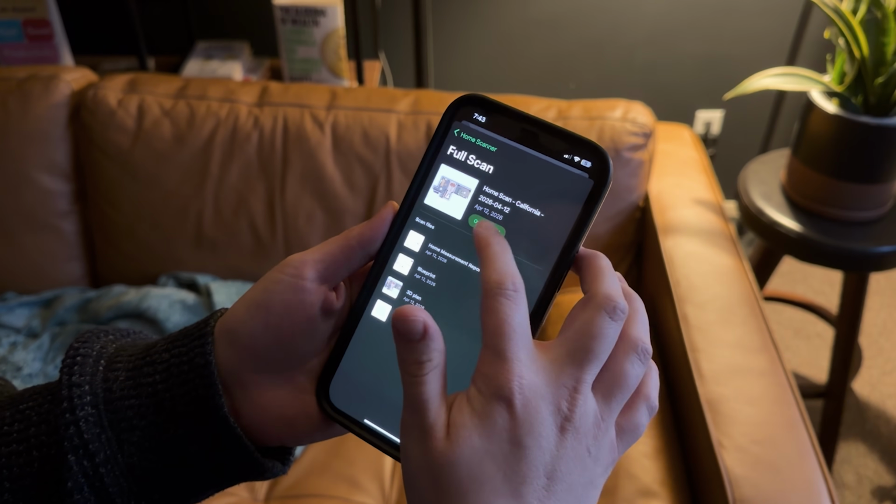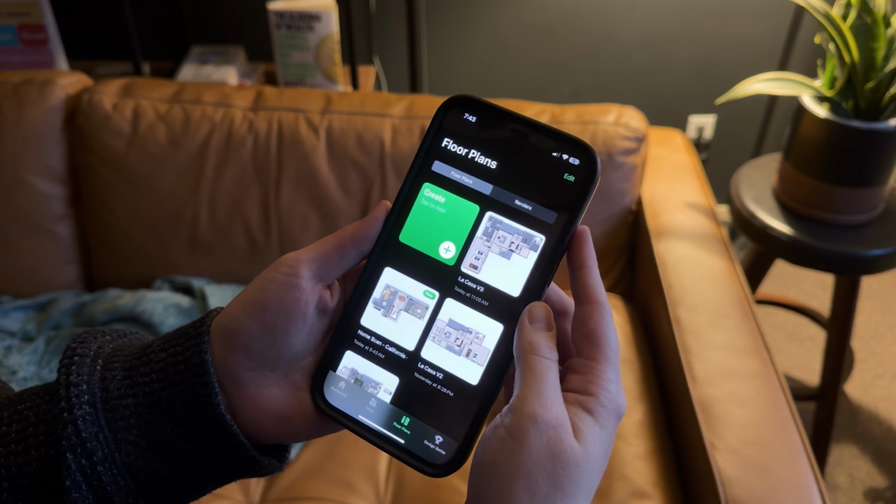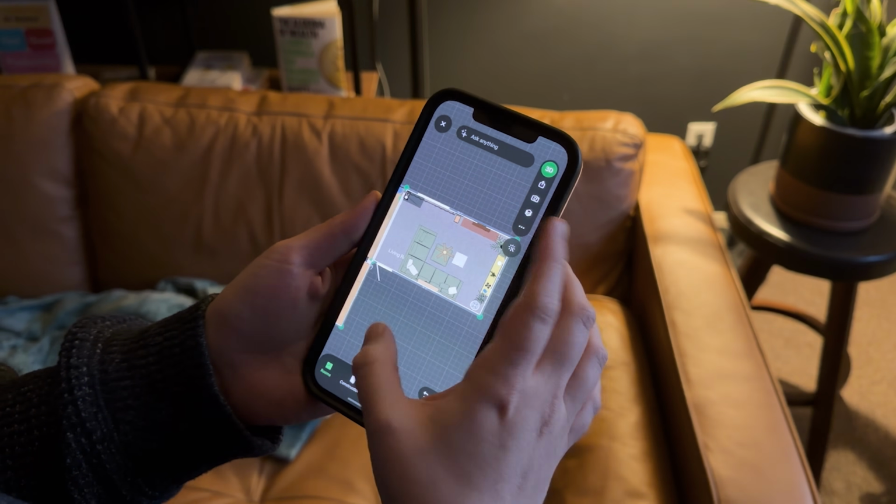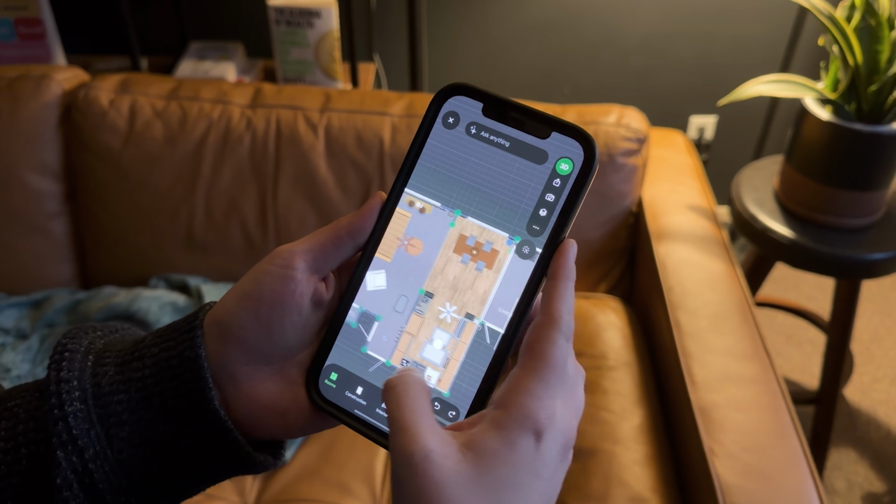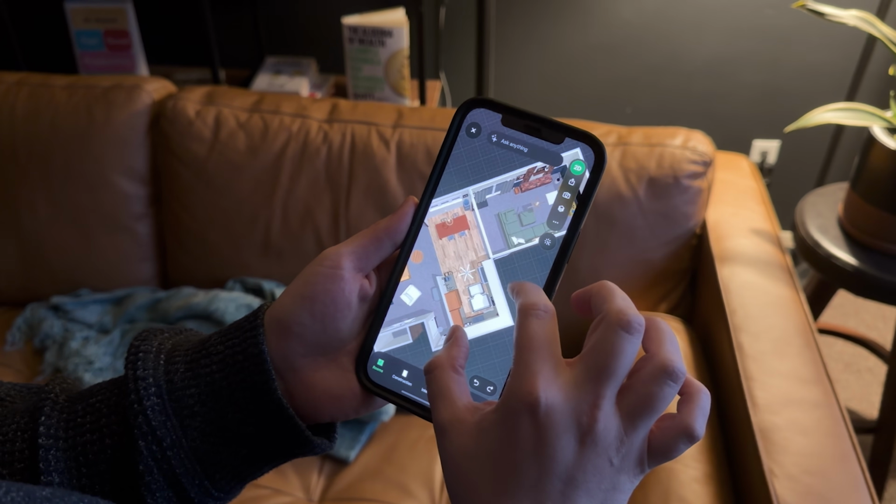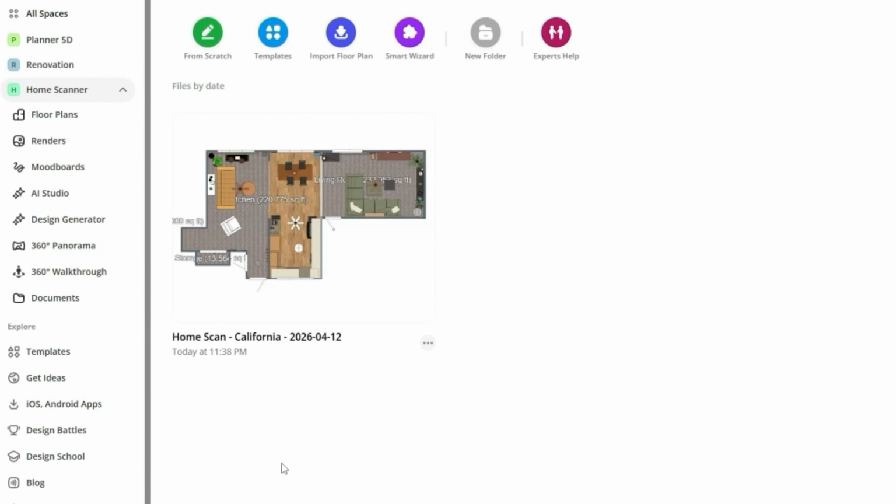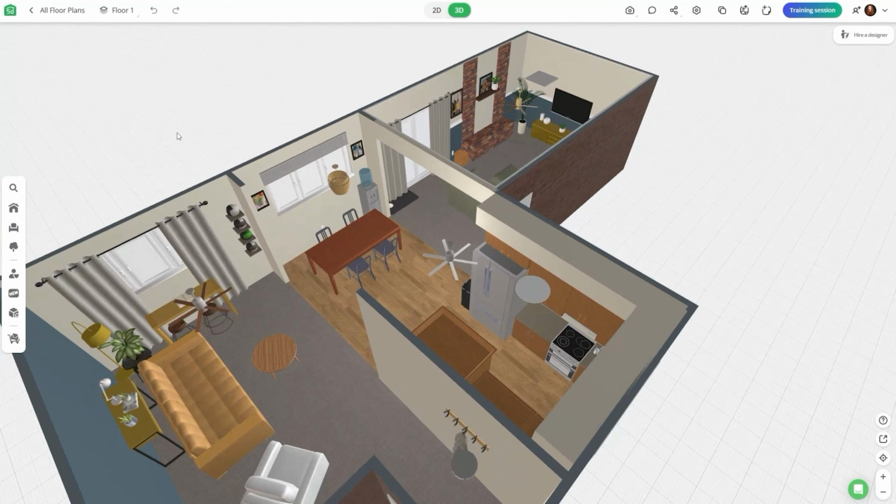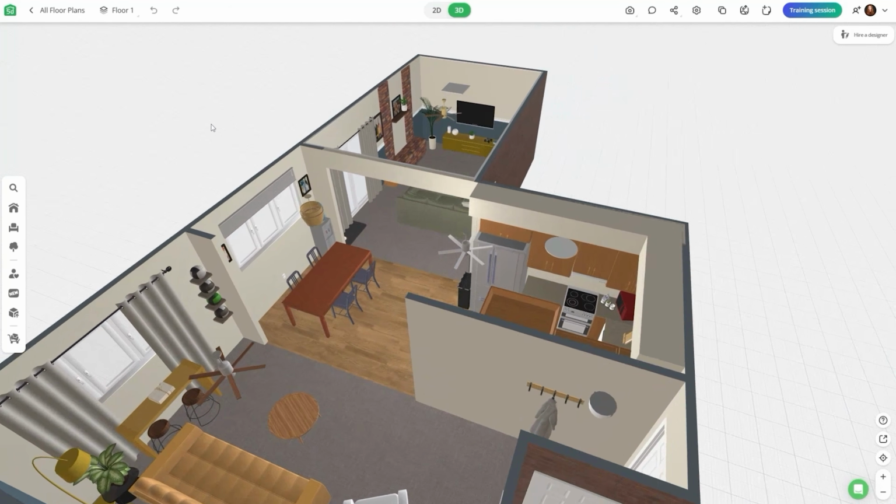Here's where it gets fun. 24 hours later, I had my floor plan back and was so impressed with the final results. Every wall, door, and window was accounted for, and all of the measurements were spot on. You can work on your floor plan on your phone or switch it over to the desktop version if you want to work on a bigger screen. Want to move something, add a room, or completely change the layout? You can. Nothing here is locked in place.